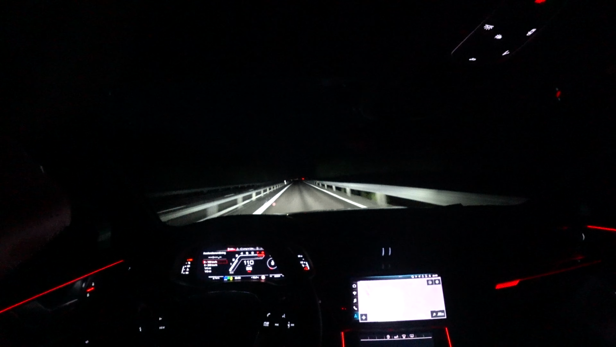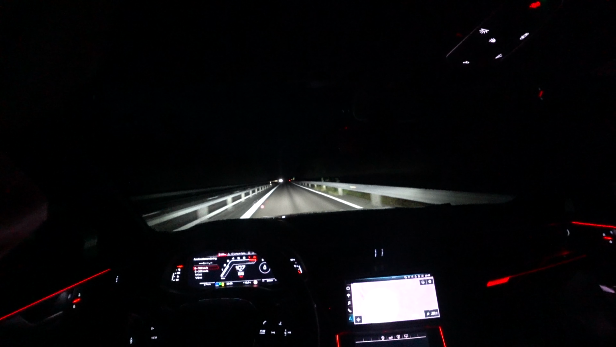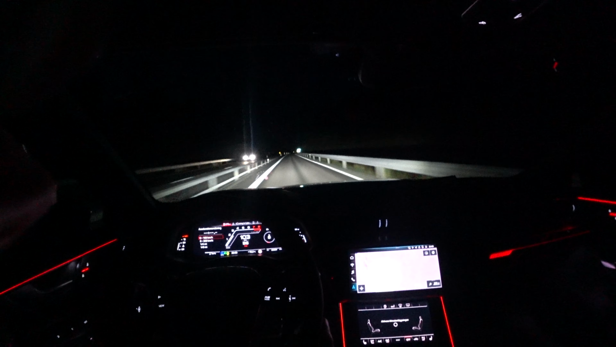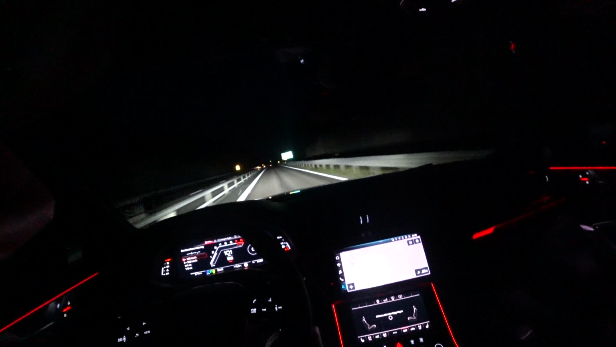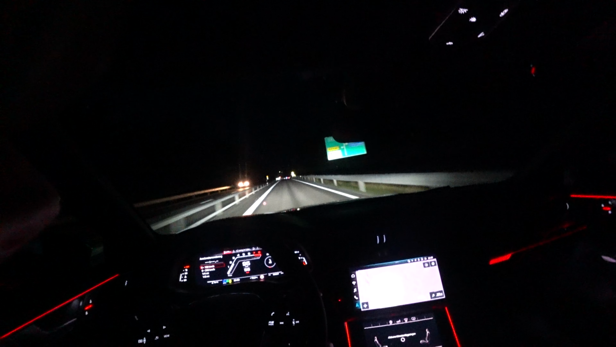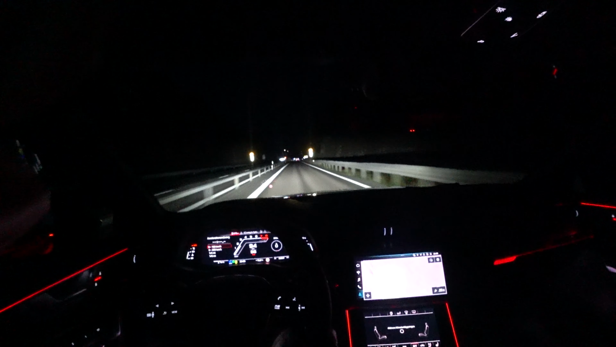Now it's really, yeah, what to say, bright in the cockpit. 60 in 200 meters. Okay. Oh.